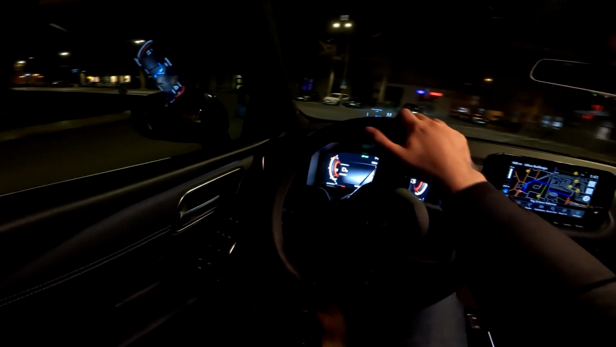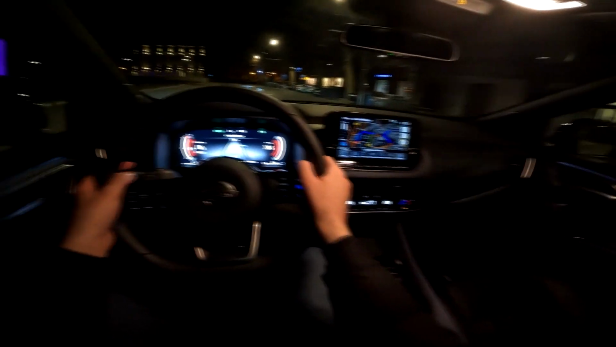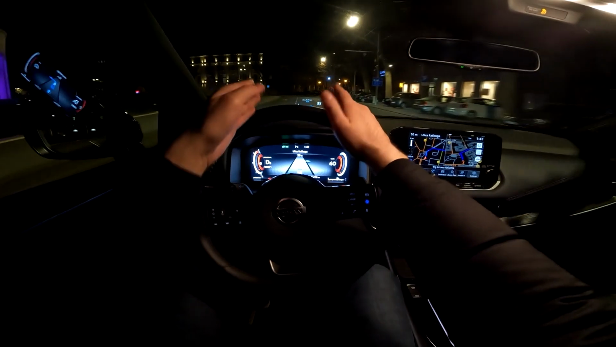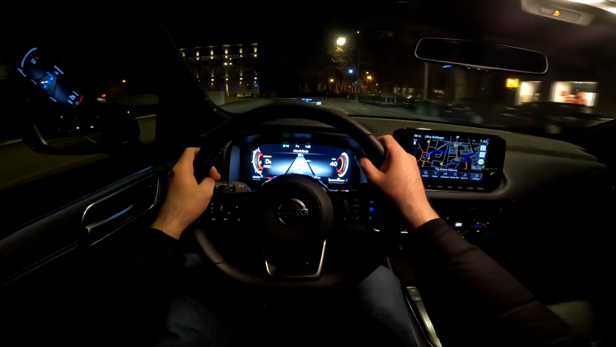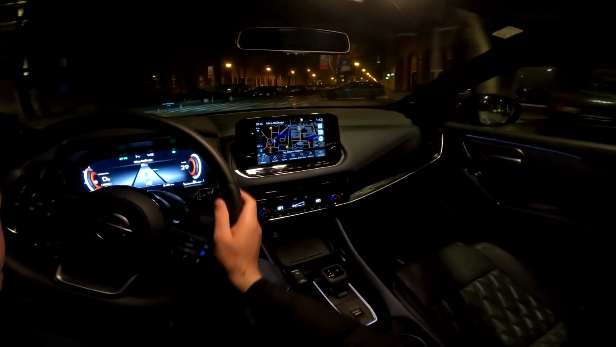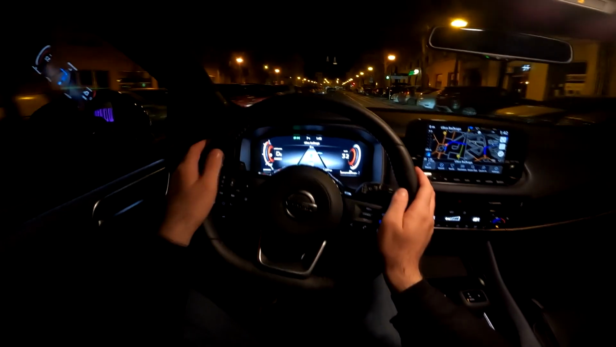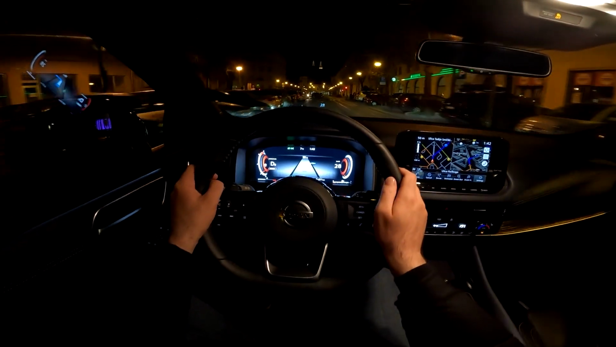When you have the Pro Pilot turned on, which is a semi-autonomous driving system that this car has, then you also have some additional lanes on the head-up display telling you the various information about your drive and about the system and whether it is recognizing the lanes and stuff like that.